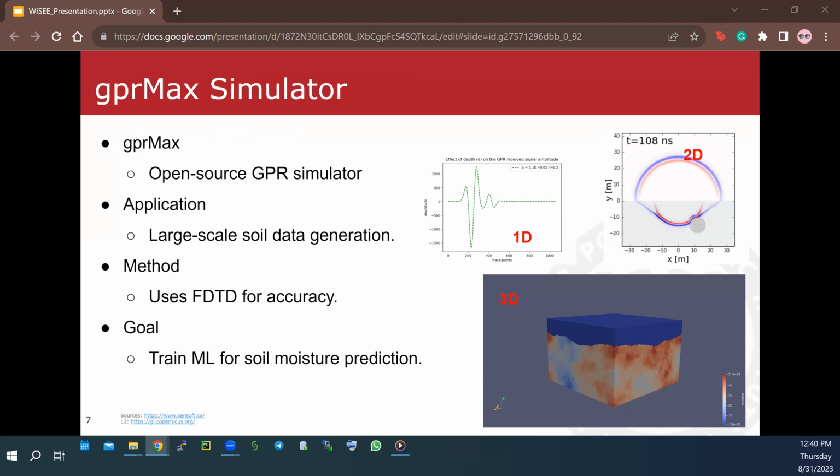Now, we know and mentioned that working with a vast amount of GPR data is not going to be a simple task. That's why simulations, especially GPR Max, are becoming so popular. What is GPR Max? It's a top-notch open source tool for simulating GPR signal. Its strength lies in a finite difference time domain method that ensures the simulation data is as close as possible to the real-world scenario. You can see a 1, 2, or 3D representation of the simulation generated by GPR Max.